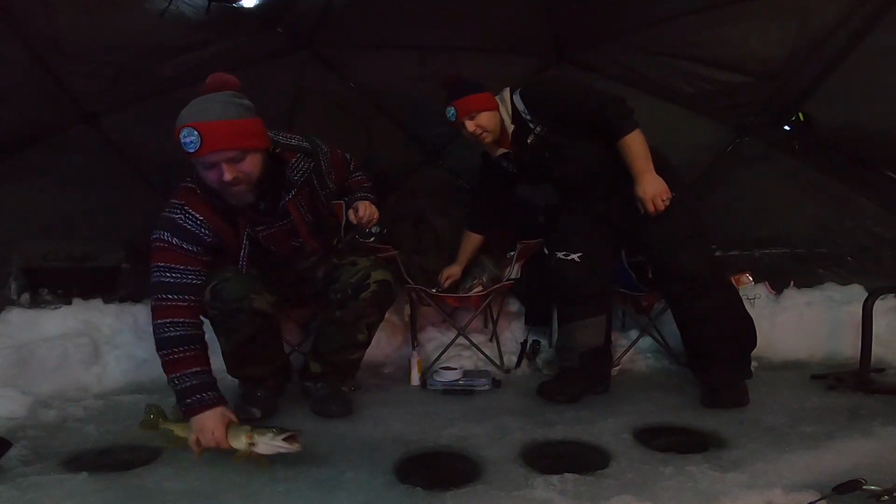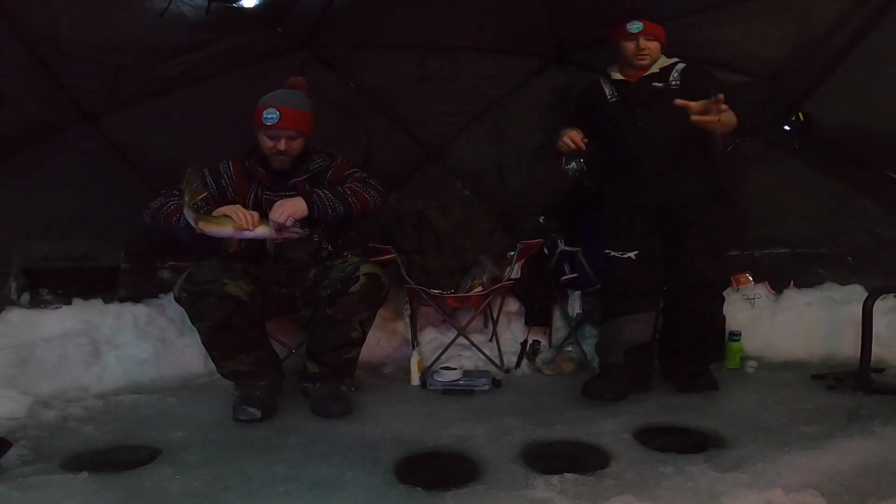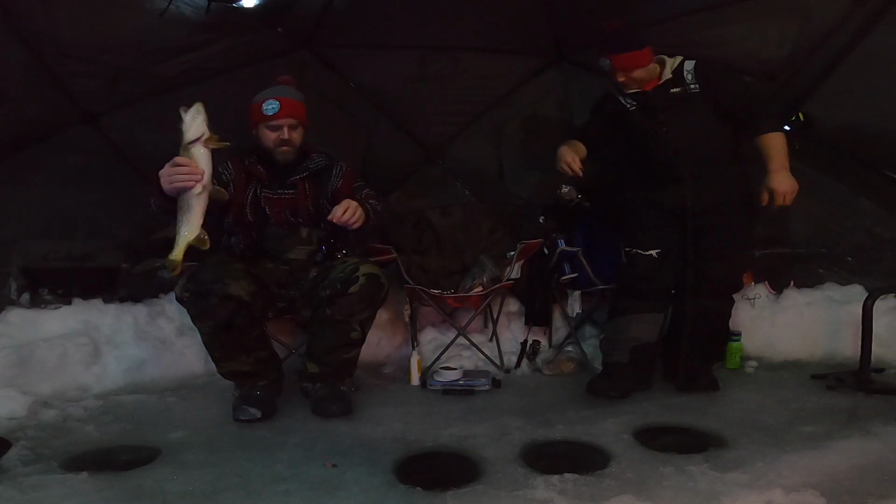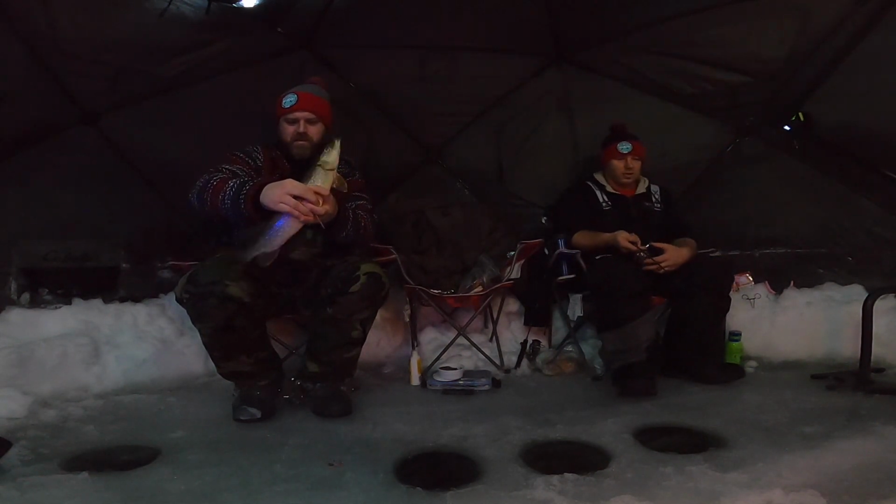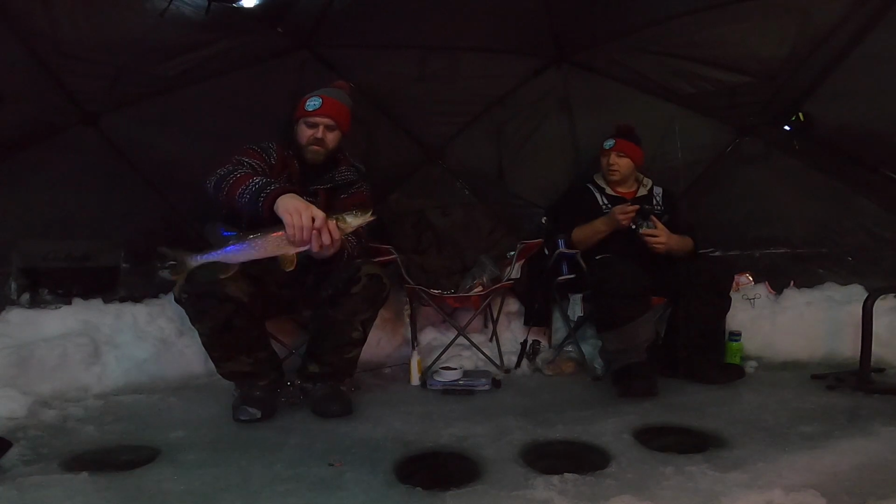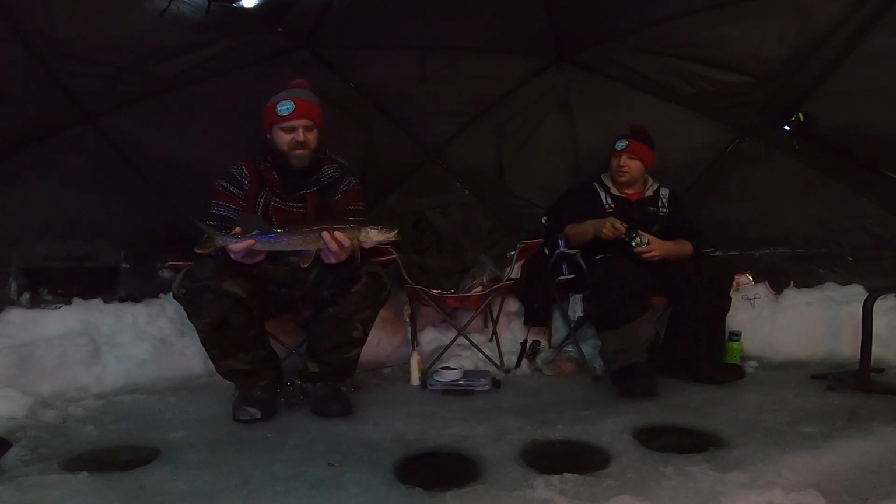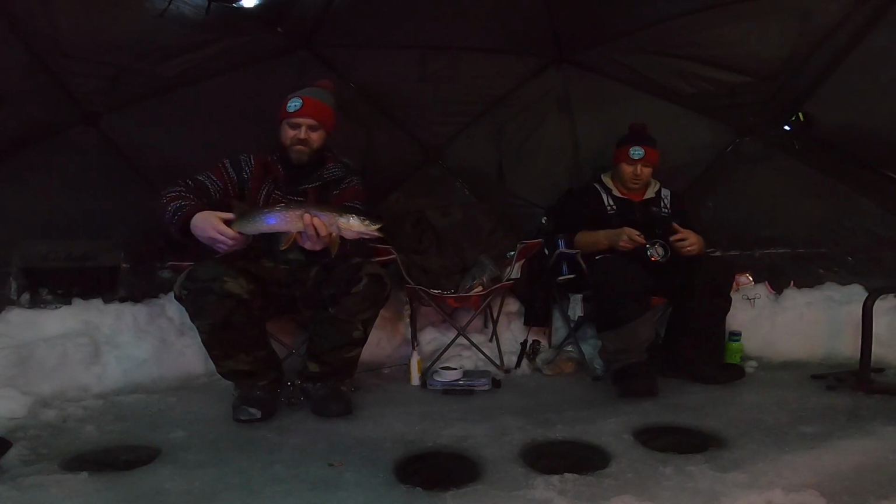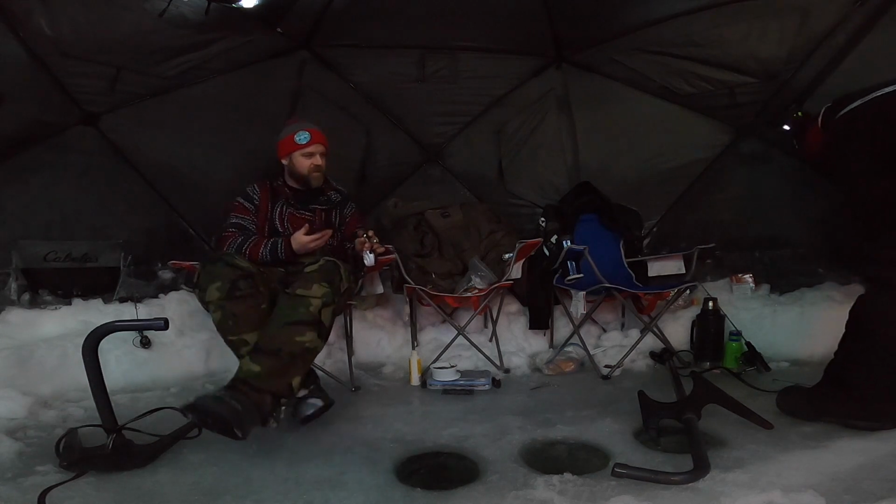Small little guy. Got him with both hooks. Barbless comes out nice and easy. You know, first fish of the day. Tiny, cute. Next hand bomb in his.